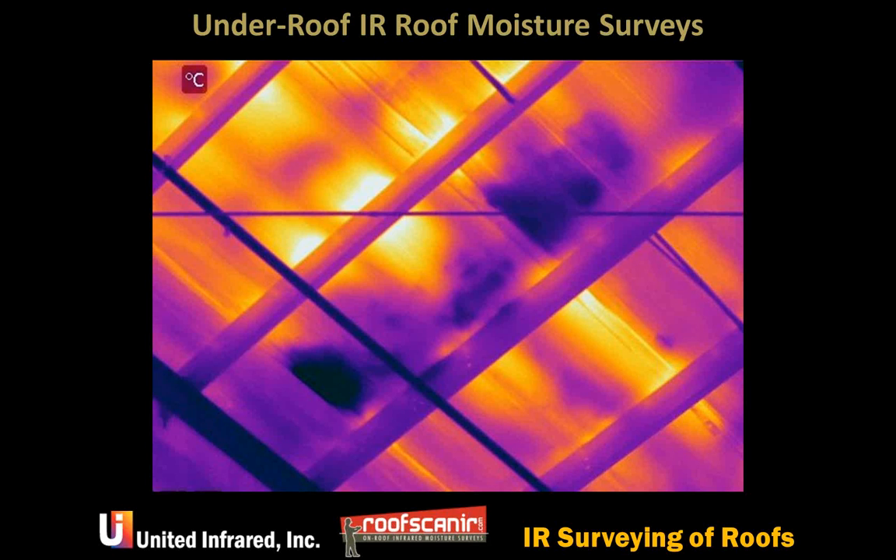When you're shooting up onto a roof, let's say you've got a metal roof, standing seam roof, and the purlins are holding it up, and they run vinyl-backed fiberglass two or three inches or whatever, up to six or eight inches I've seen, across the roof.